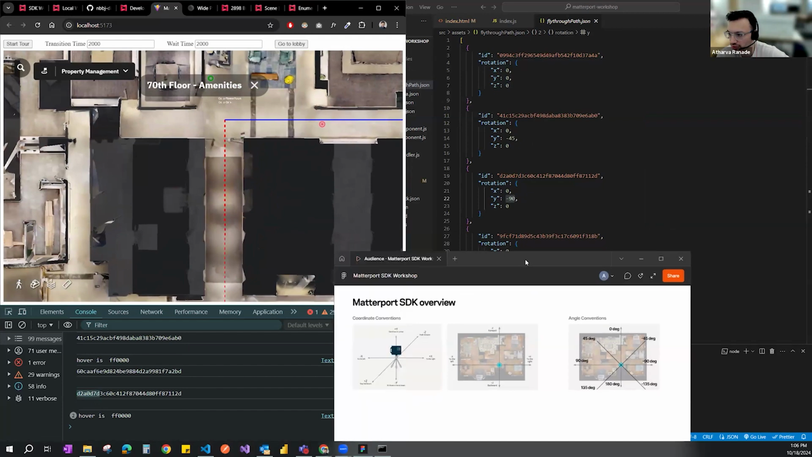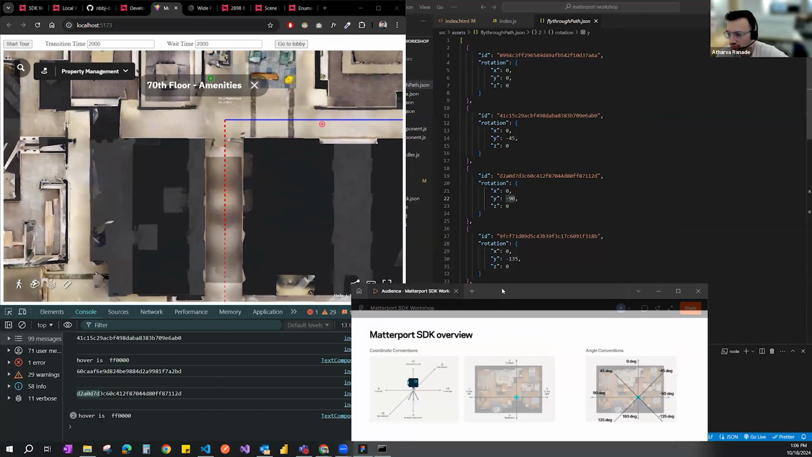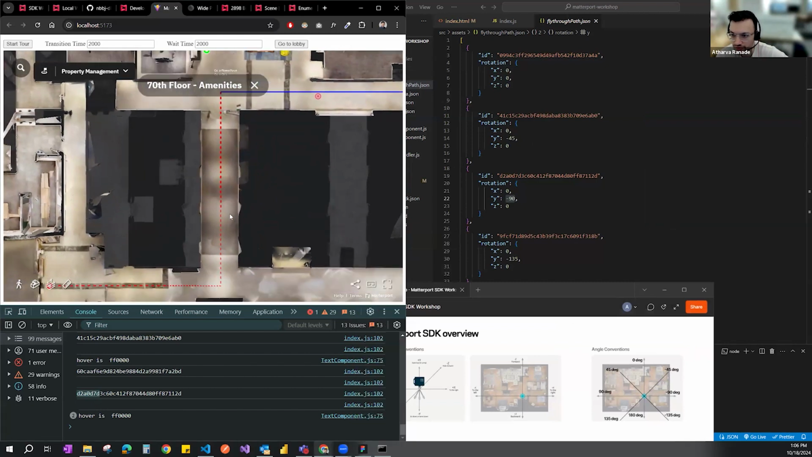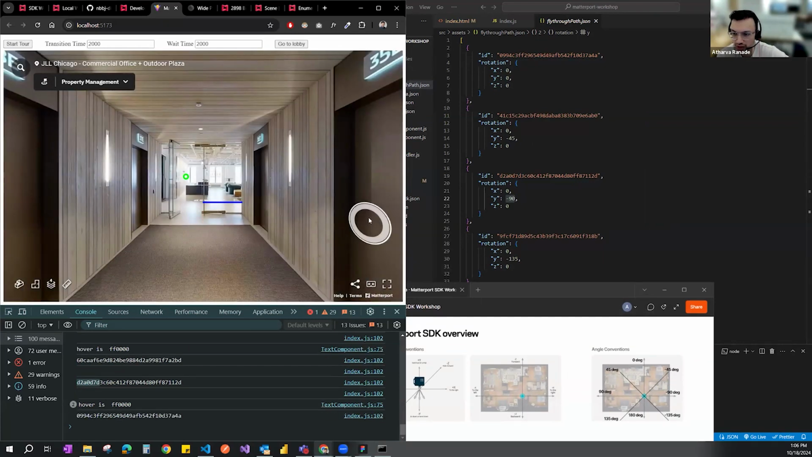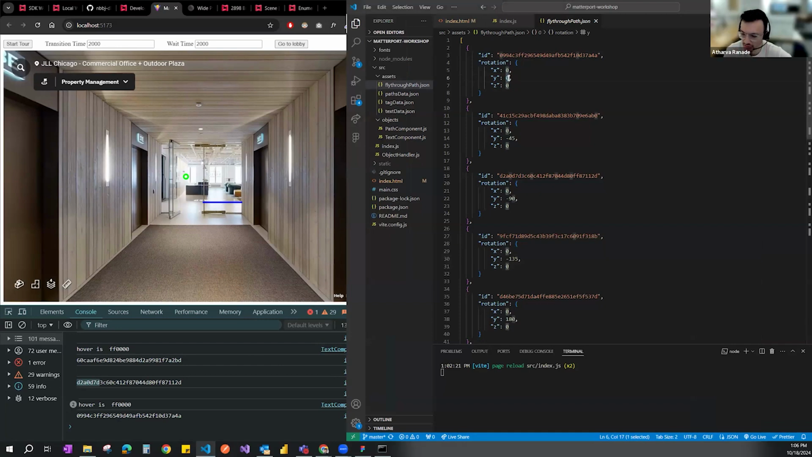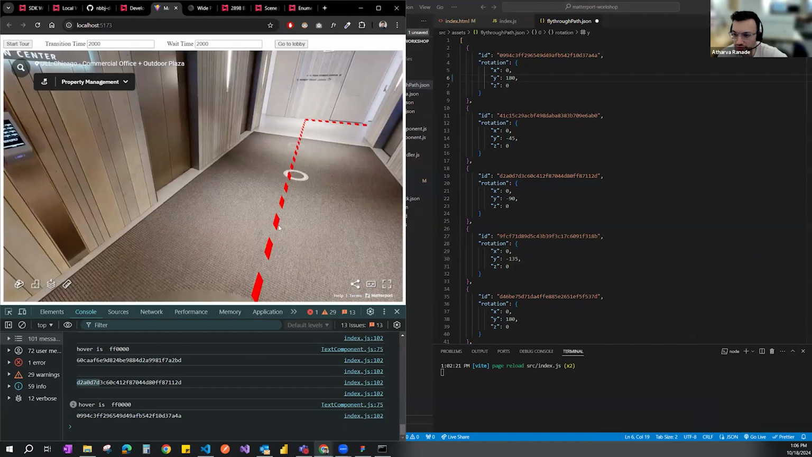So I can just edit this file that allows me to move backwards. We can start from the same sweep, which is this one, my initial one. But now instead of looking forward, I need to do a complete circle. So I'm going to do Y180, right? So I have that.